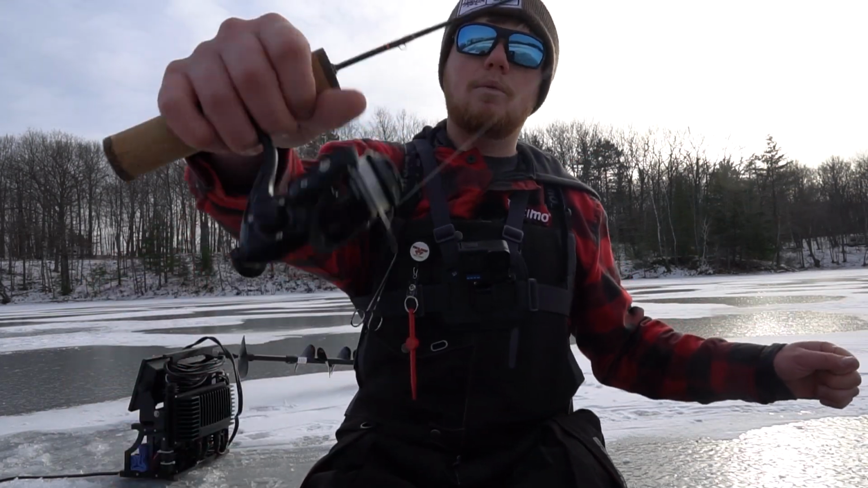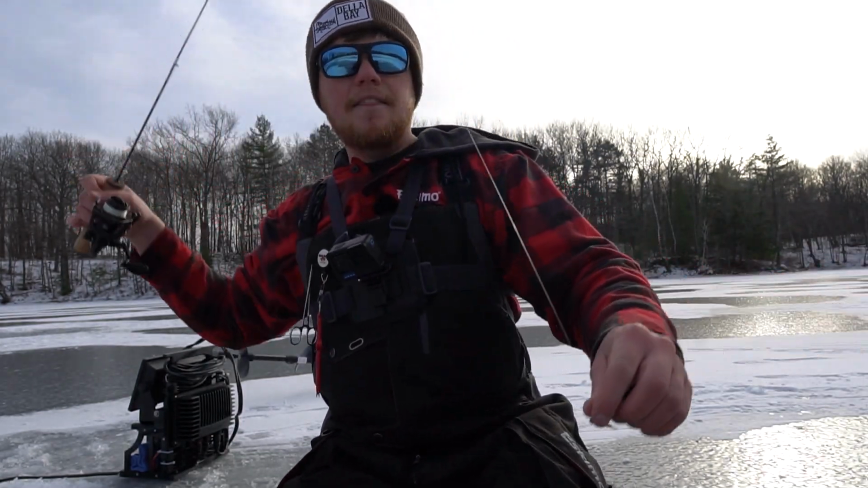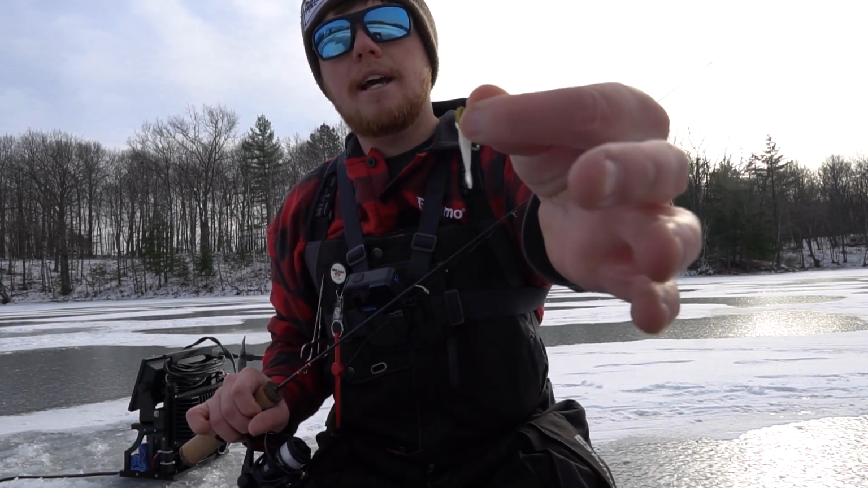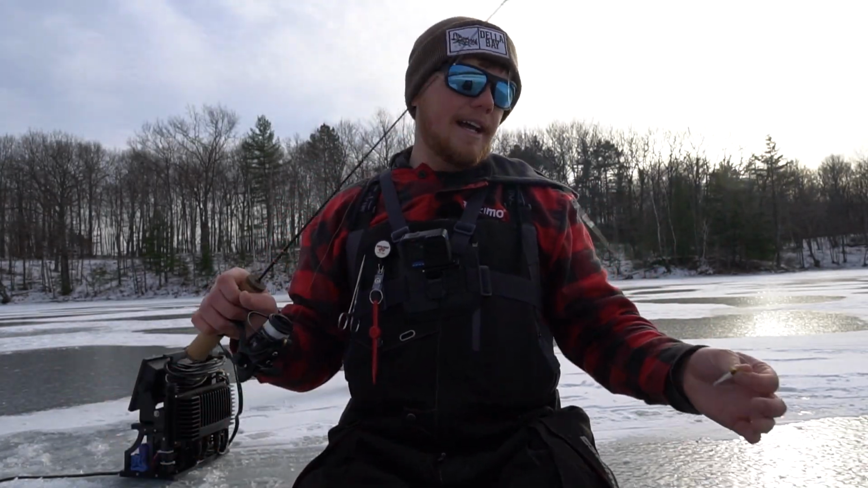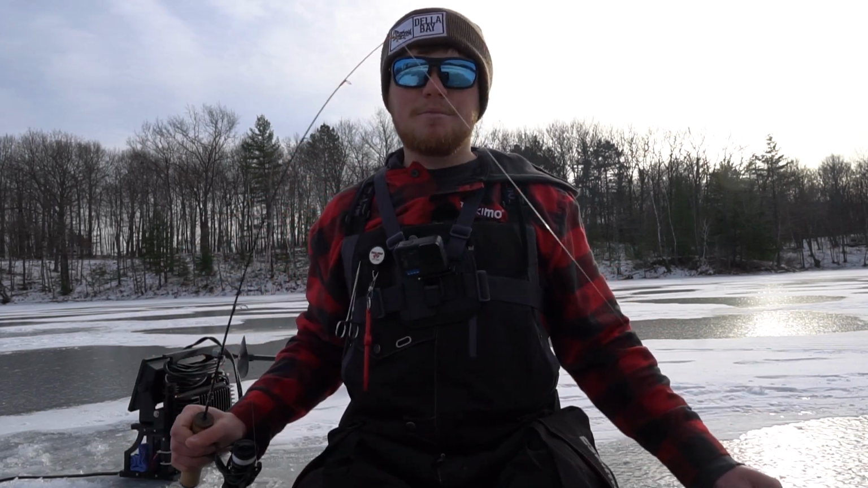I have this rod paired with a Carbon X 500 from PC Fun. And on the business end of things, we are using an ESR Nano Jig from Euro Tackle, as well as a white 1.5 inch Hawg Pores minnow plastic. Again, all that stuff will be linked down below if you're interested in checking it out, but let's go back to getting some crappies.